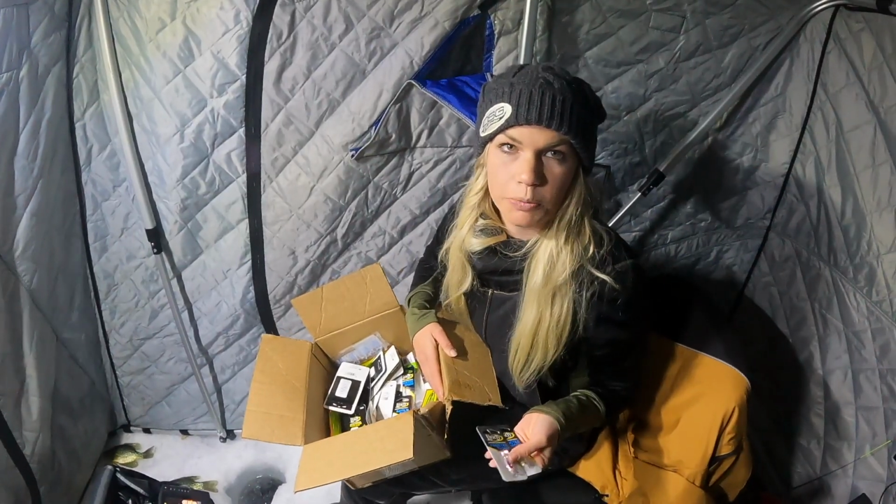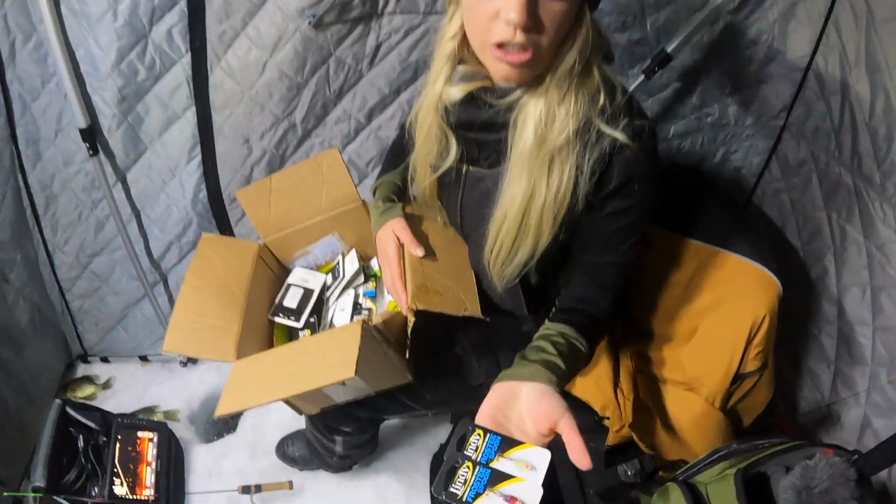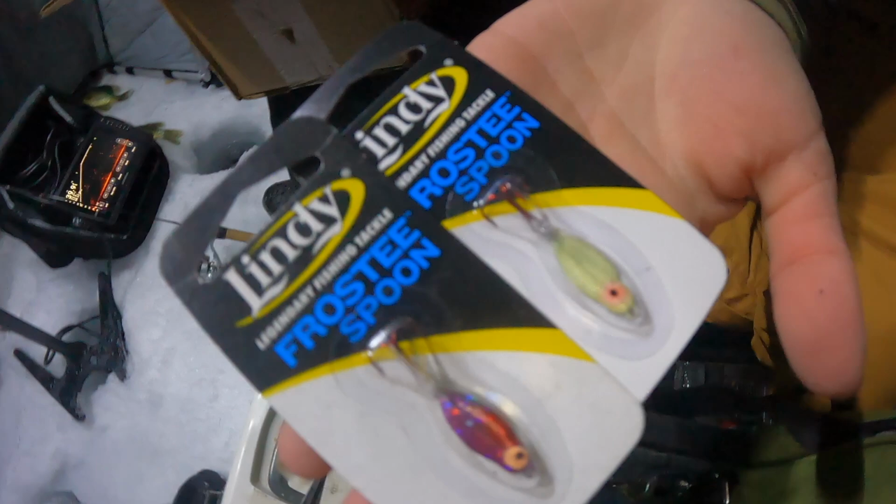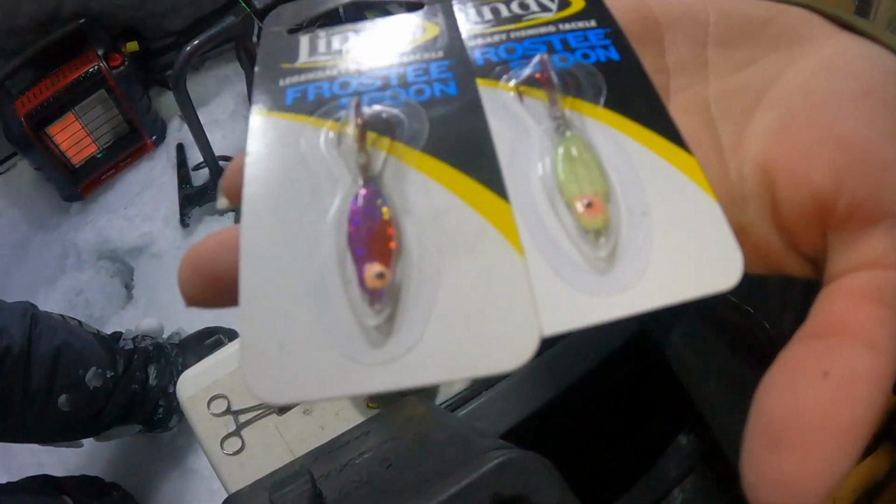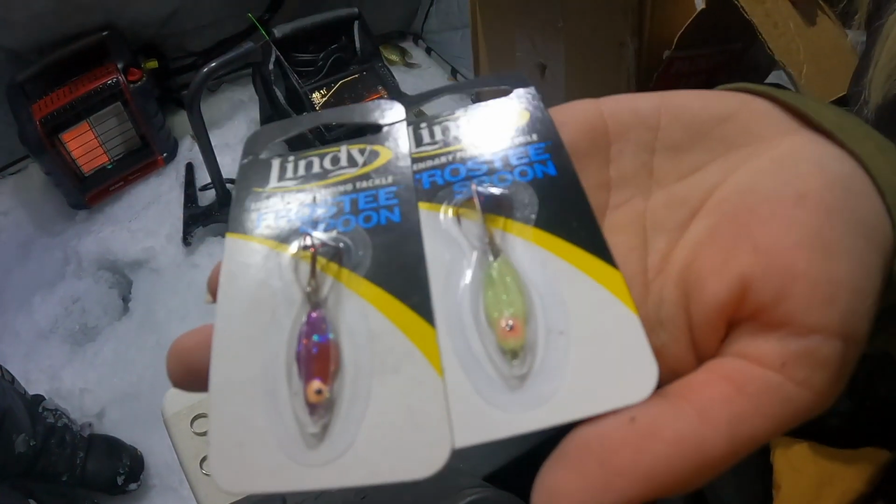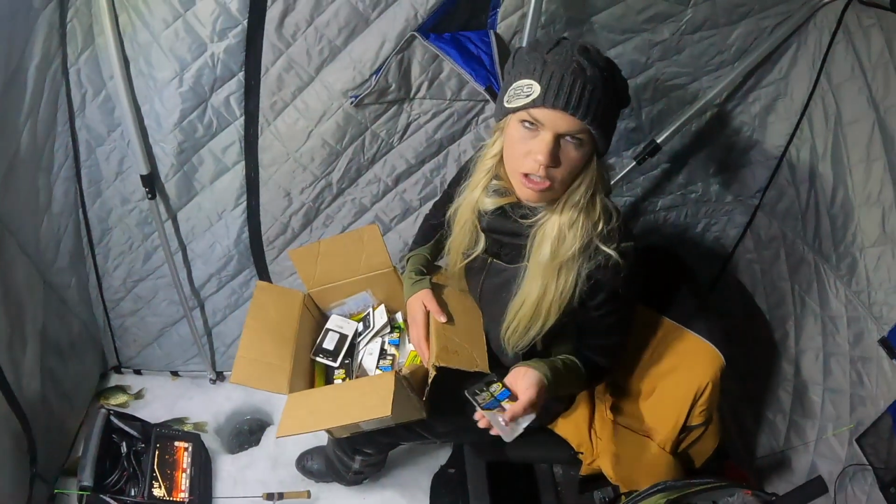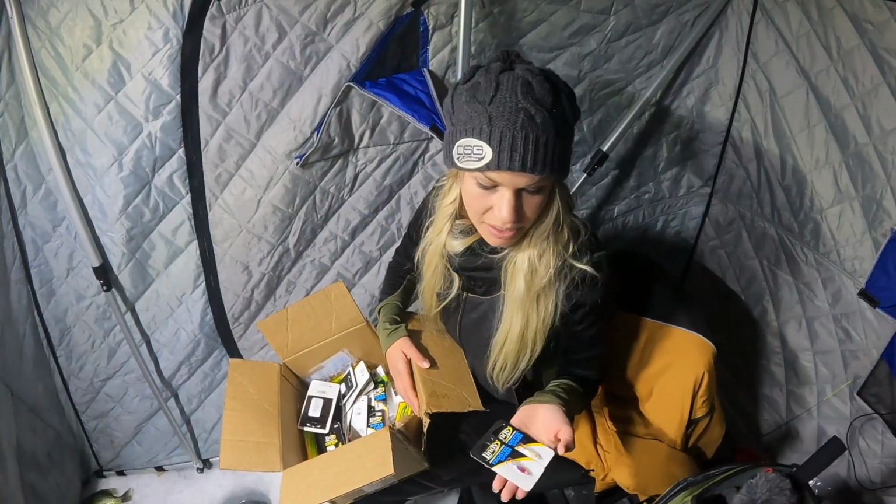Next, they sent some Frosty Spoons. Now, these are kind of like a universal panfish and walleye spoon. I highly recommend you guys check them out. Now, Anna's used these a lot in the past in some of our videos. I've always gravitated more towards jigs, but she's always gravitated more towards spoons. These have caught a lot of nice fish. These are going to be a little bit more aggressive. Tip these with waxworms or minnow heads. Or even if you want to throw it through the tail of a minnow, it doesn't matter.